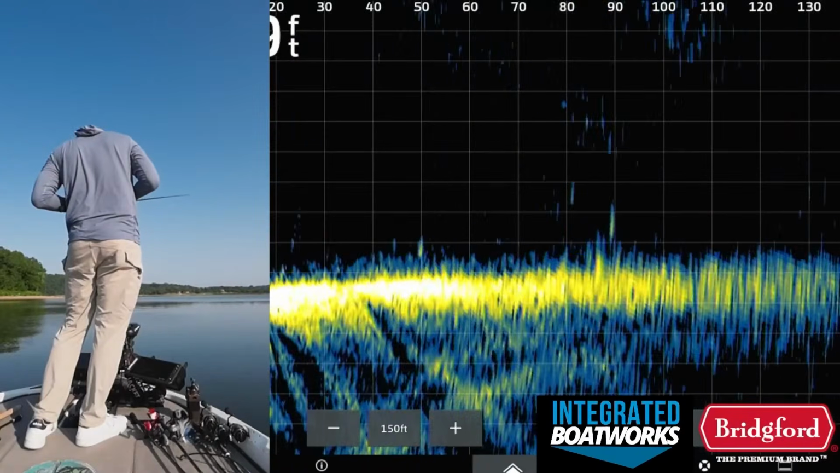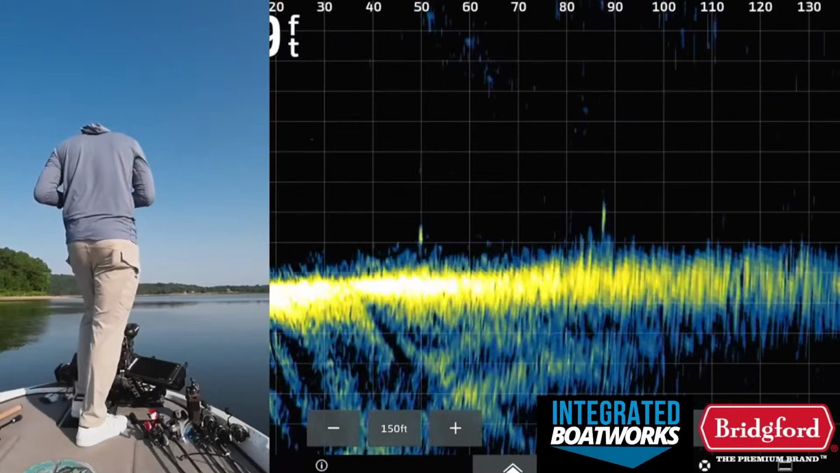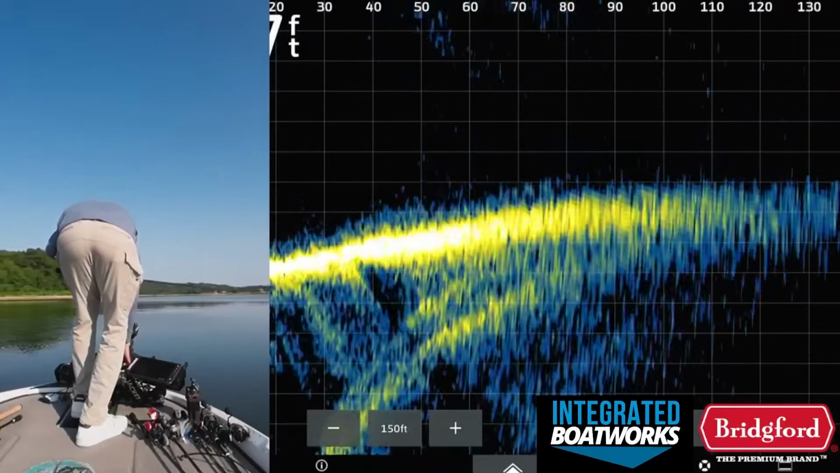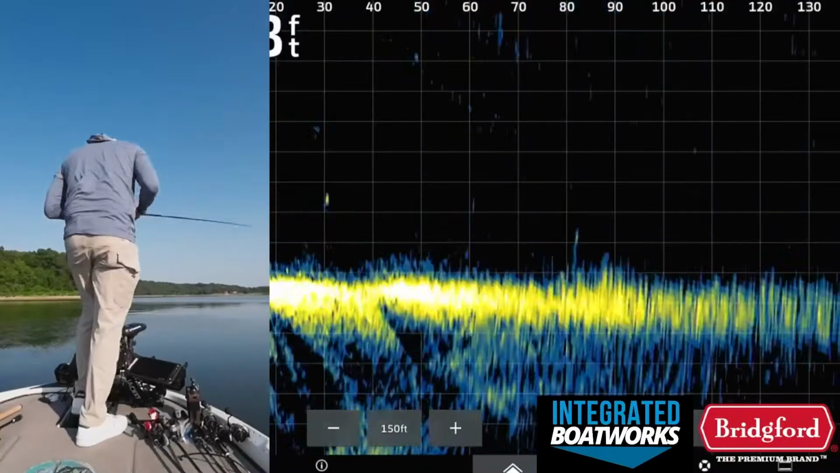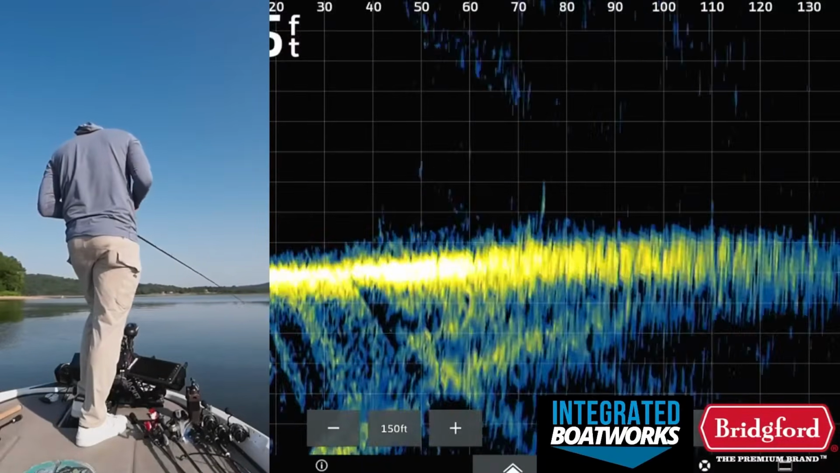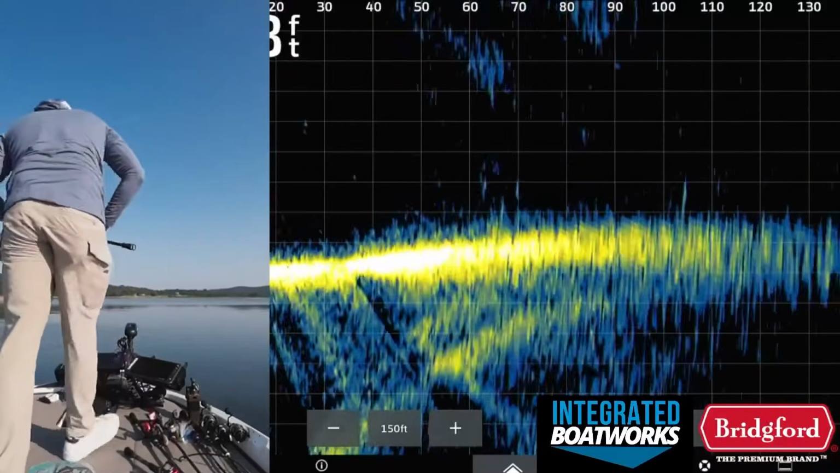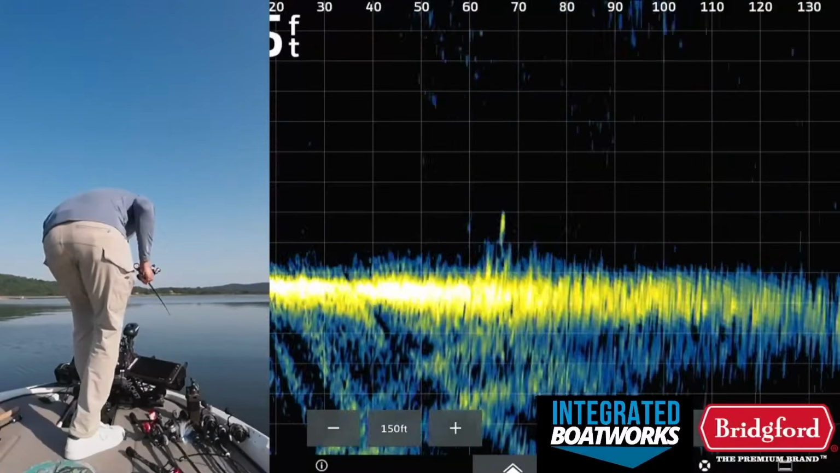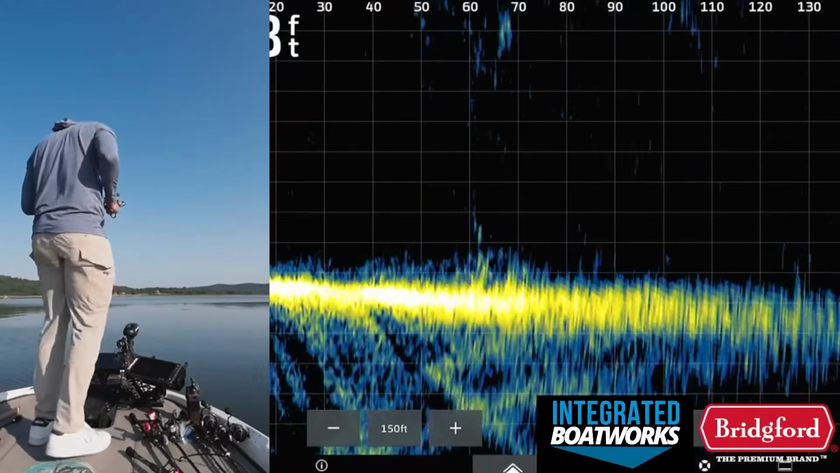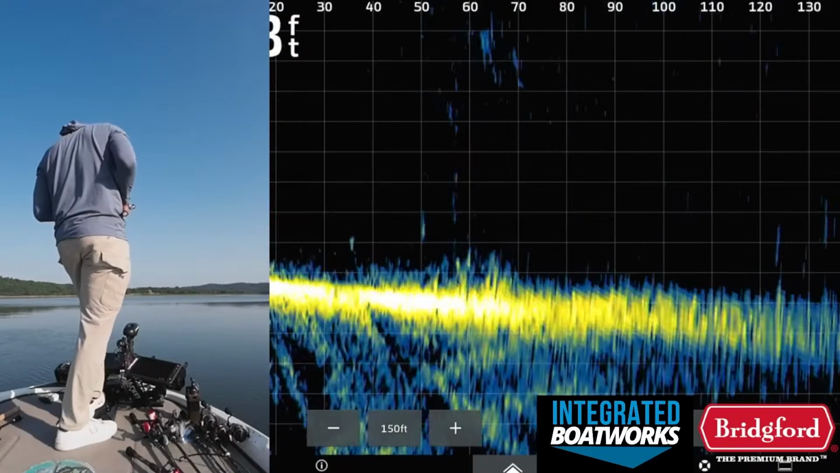Interesting. See where some of these brush piles are. Brush piles should be straight ahead. Try to throw a football jig in a couple of these brush piles. There's one of them. Jig's going down to it. It's right down in the heart of that thing.